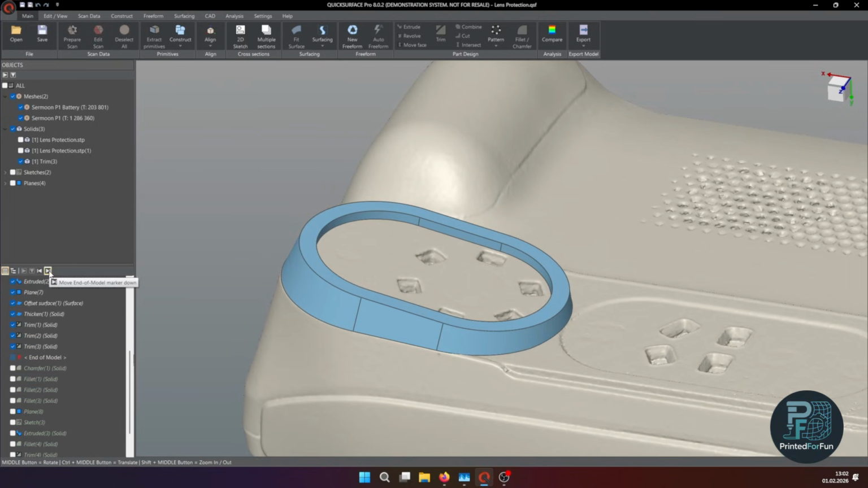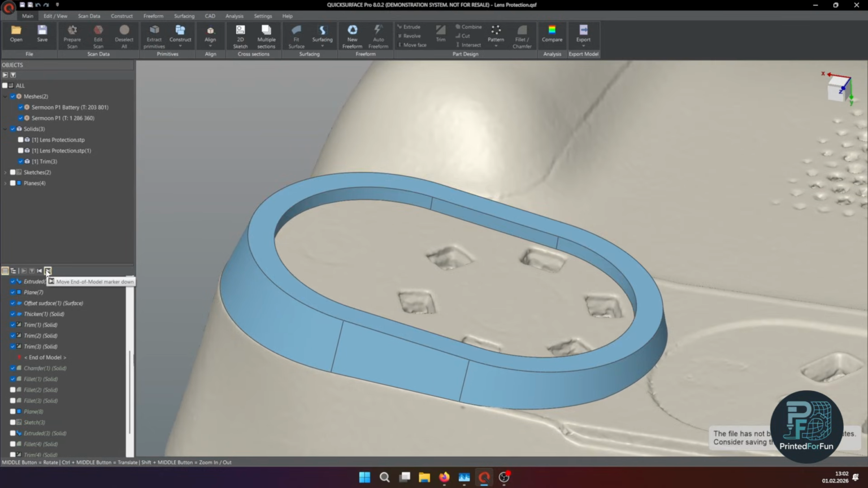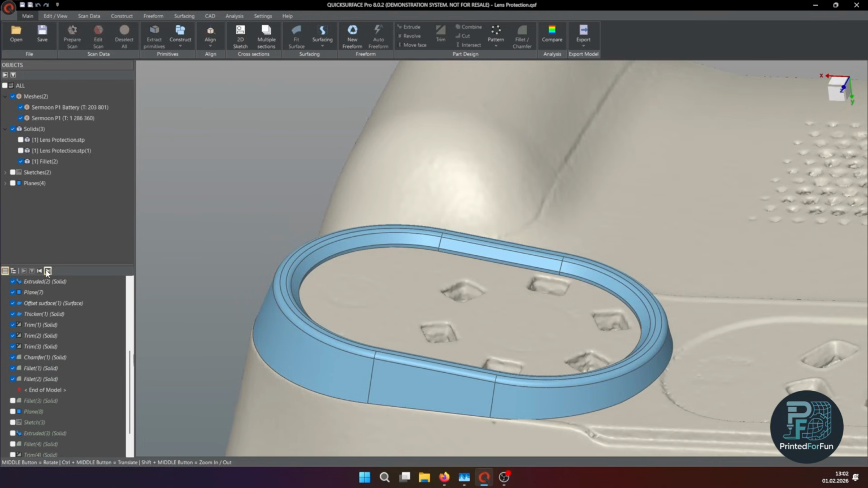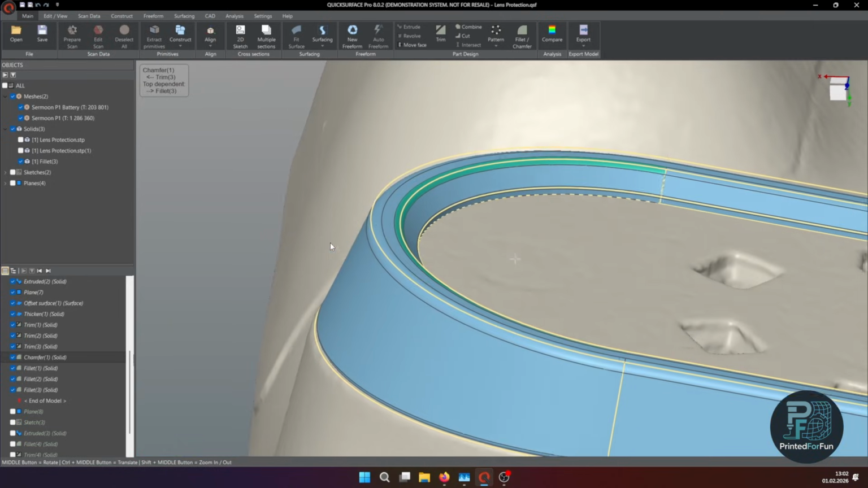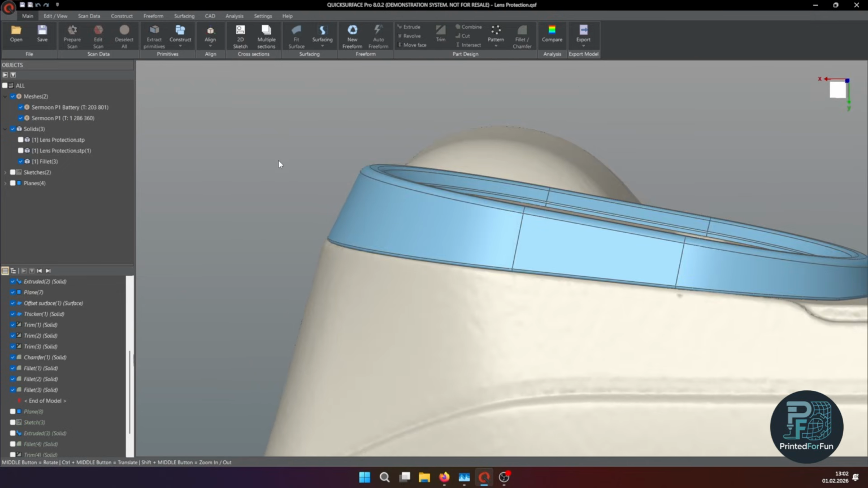Then the next steps are just regular filleting and chamfering. The new filleting tools in the 26 version of Quicksurface are really helpful. This is just my, I would say, regular filleting approach with 1 millimeter here on the outside and 0.5 millimeter on the inside, and for the very small fillets 0.25 millimeters, just so I'm not having too sharp edges.